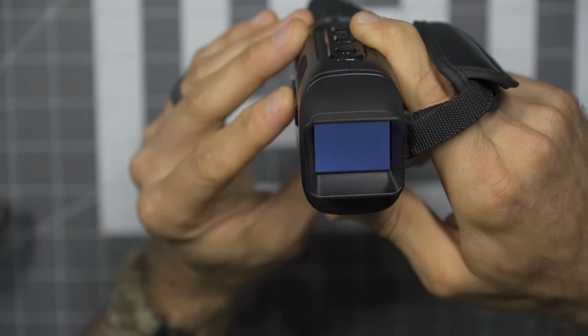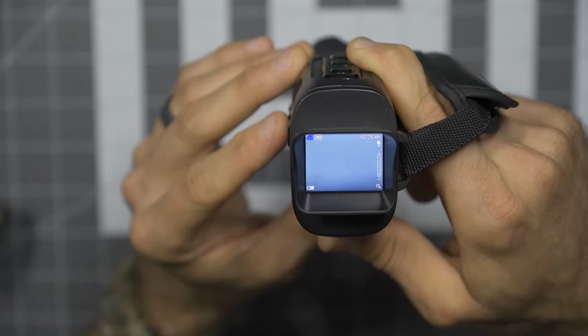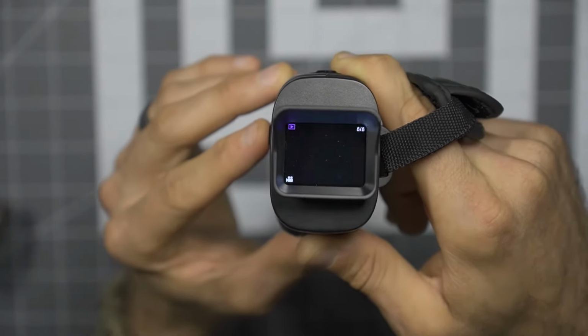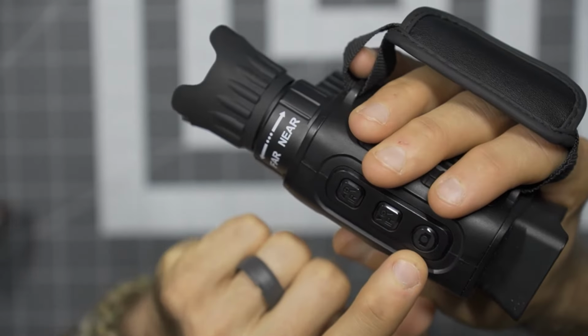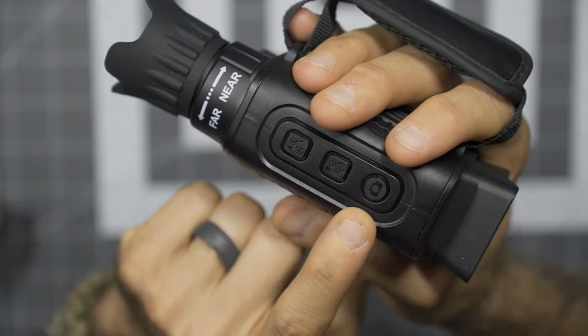Then the middle button here, this is your mode. So selecting the mode, well here, that's your playback. Then you end up with your video mode, and then you end up with your photo mode. So very straightforward, just toggling between those modes. And other than that, this on the top is your record button. So whether you're in the video mode or you're in the photo mode, that's what you use to start the recording.